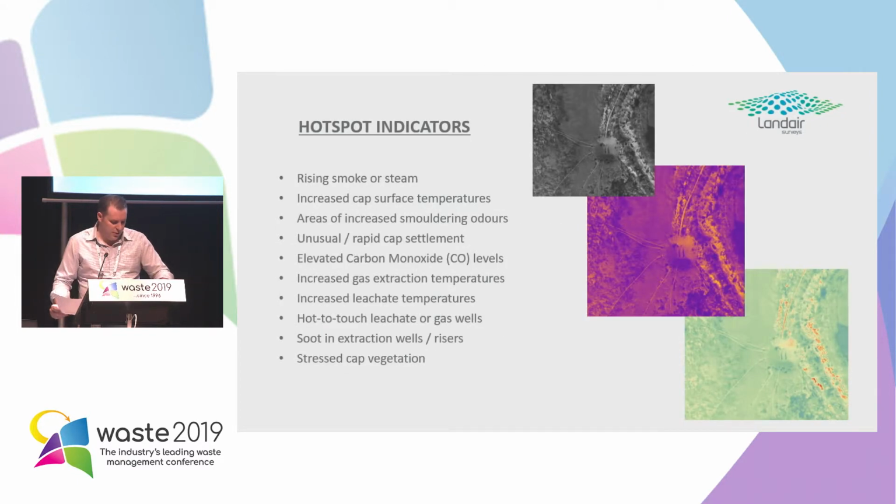Talking about hotspot indicators, there's quite a few of them. The most obvious one, of course, is rising smoke or steam. You've also got increased cap surface temperatures, surface temperatures above 70 degrees Celsius. You've got areas of increased smouldering odours. You've got unusual or rapid cap settlement, and this is caused by subsurface cave-ins as a result of fires below. You've got elevated carbon monoxide levels, somewhere in the region greater than 1,000 parts per million.